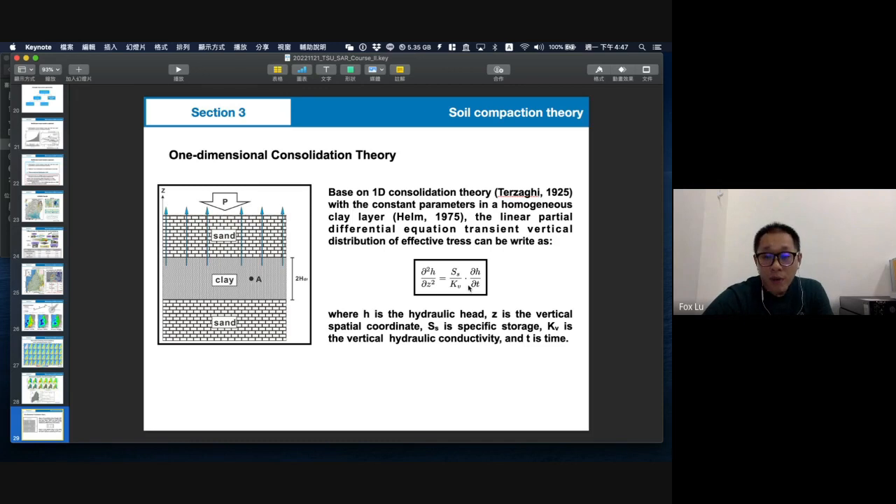So if we only follow this equation, H means the groundwater level, and Z means the vertical displacement, and Ss and Kv are the parameters. Ss is specific storage. Kv means hydraulic conductivity, but in the vertical direction.